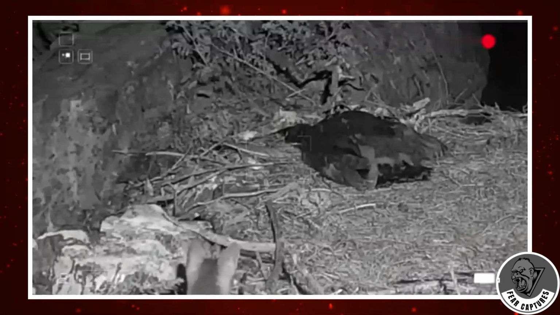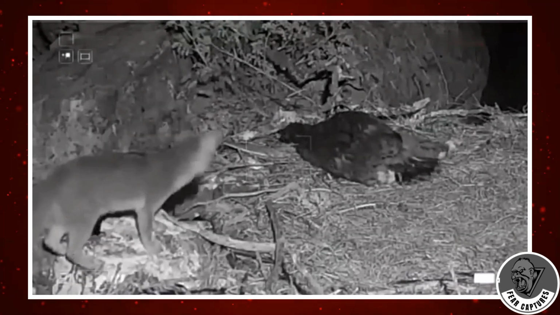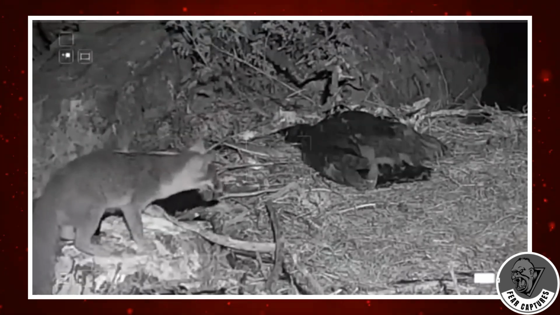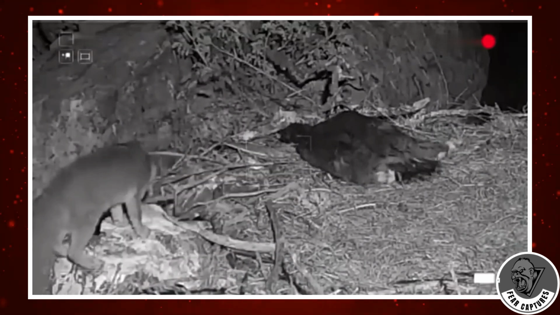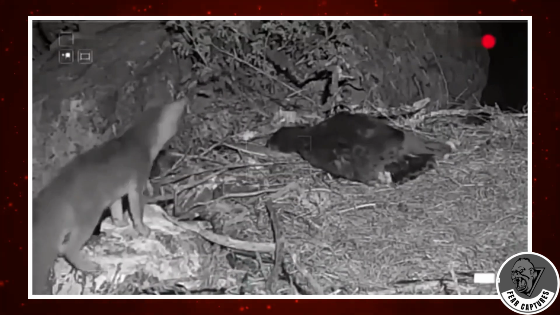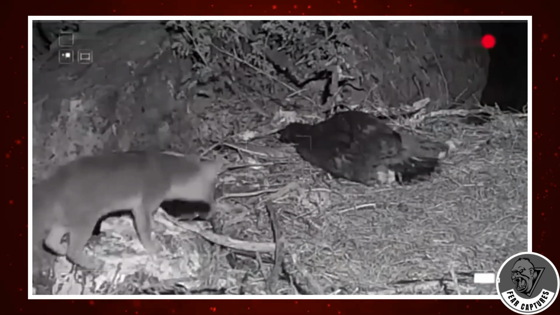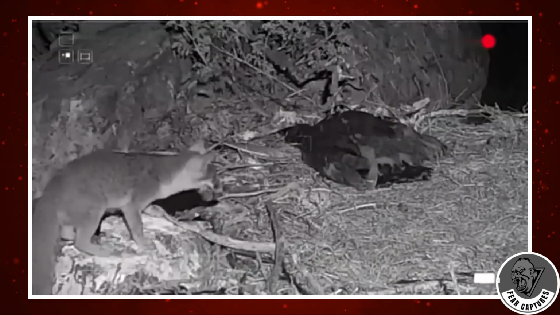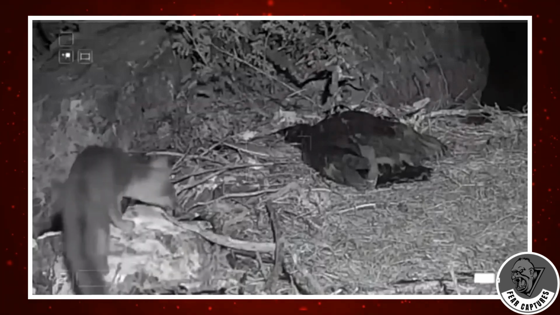Check out this fascinating video of a fox trying to raid a hawk's nest. Many wonder why the fox would climb a tree to get to the nest when there's easier prey on the ground. Well, this nest happens to be on a rocky ledge, so the fox cleverly scaled up the side. The fox's keen sense of smell led him to the nest for the eggs, but Mama Hawk is not having any of it. He's carefully assessing the situation.